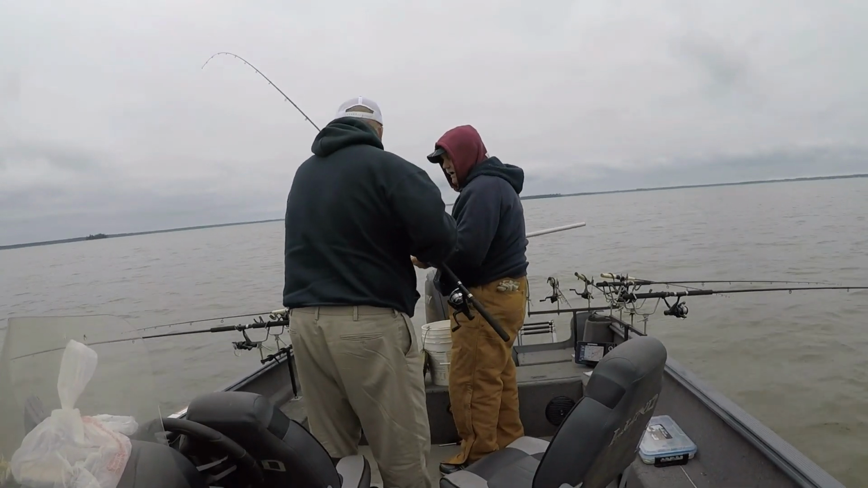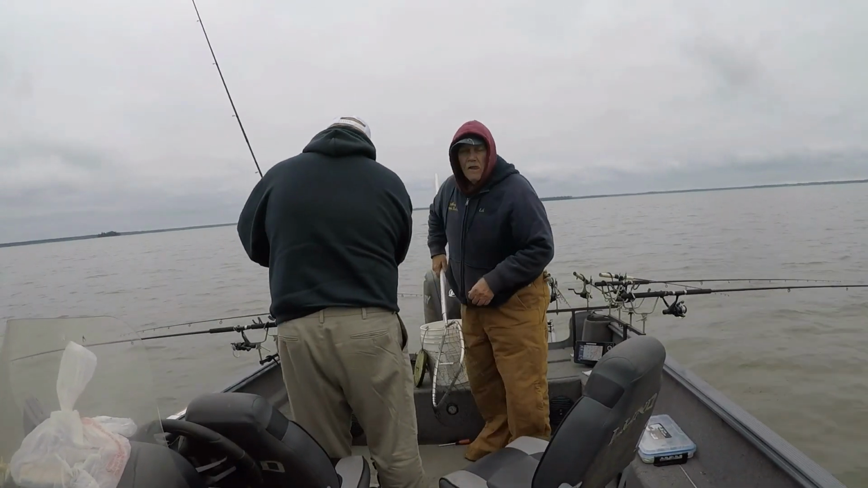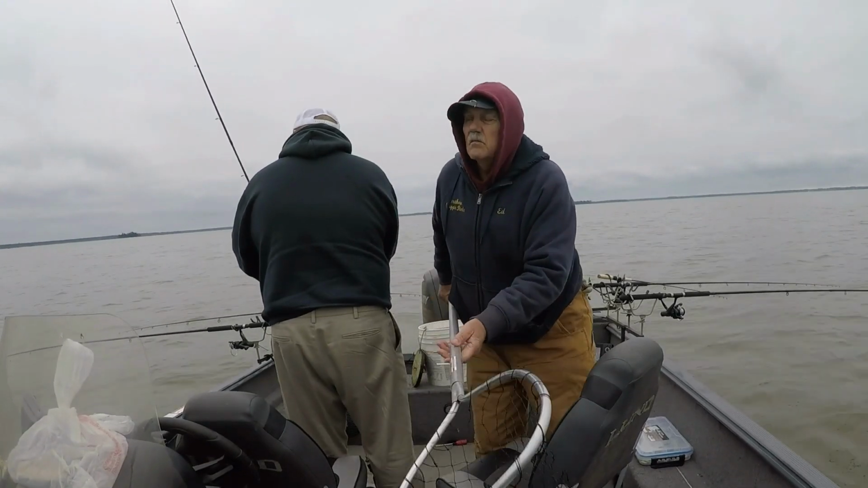About 1.5 pounds. 140, something like that.